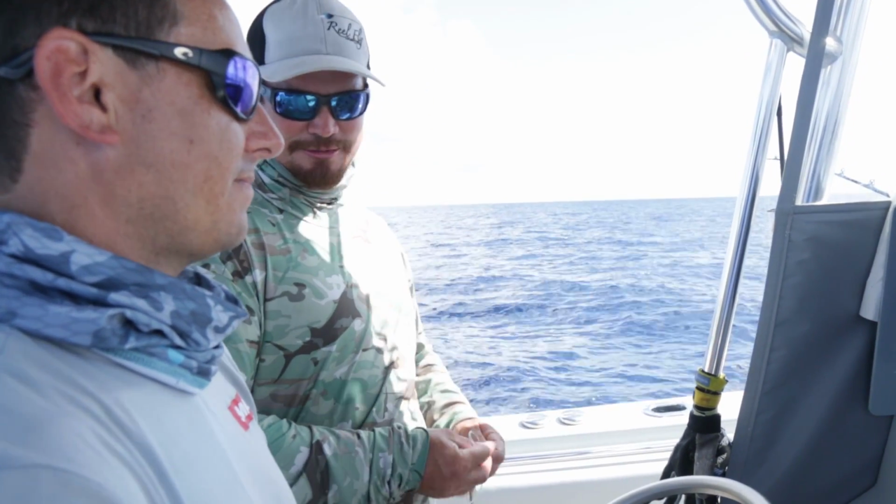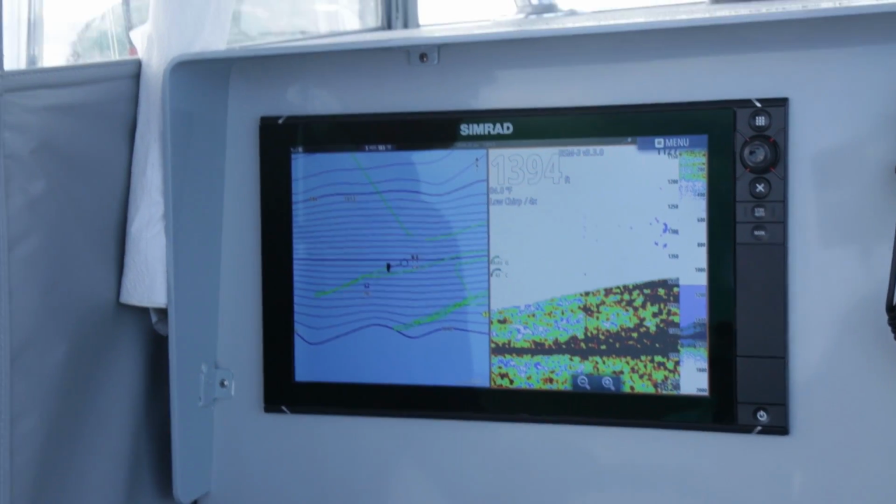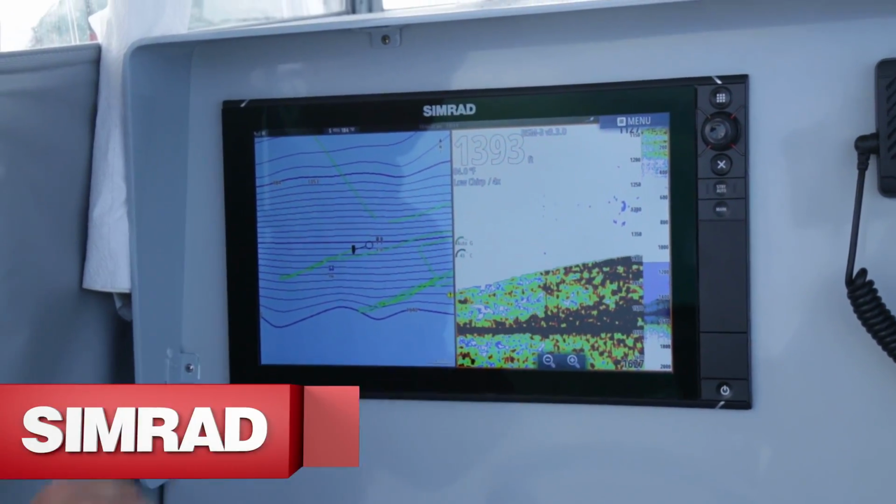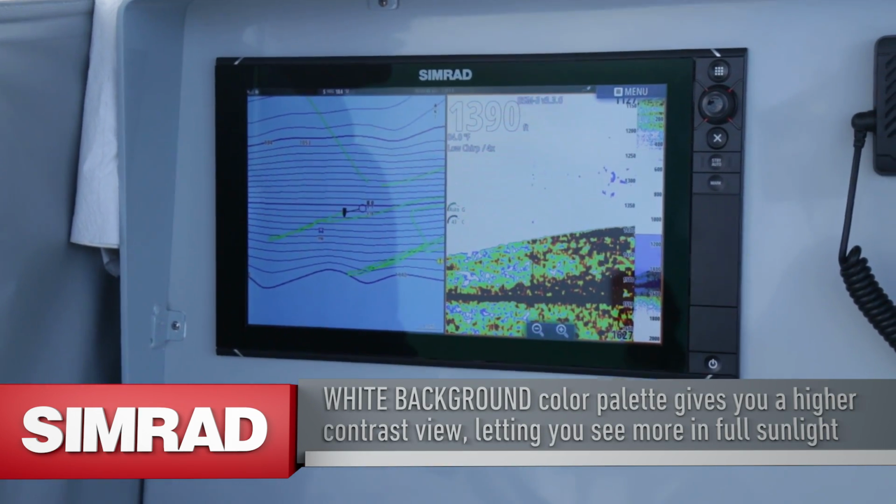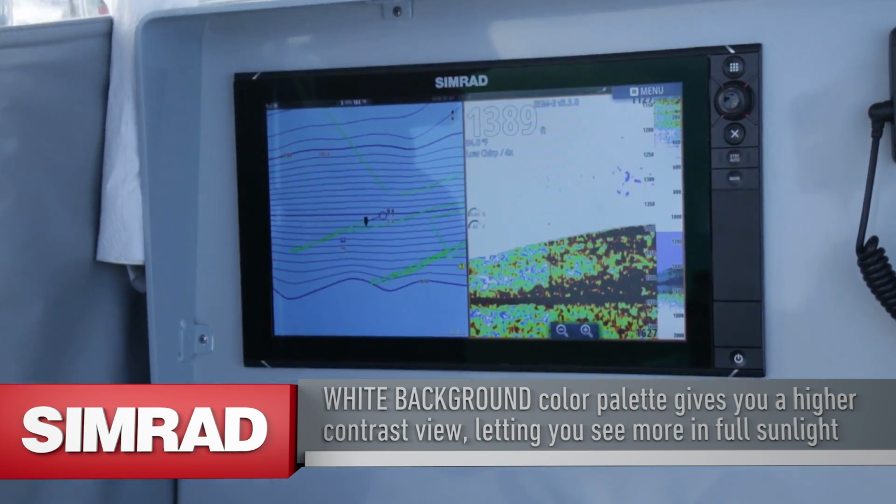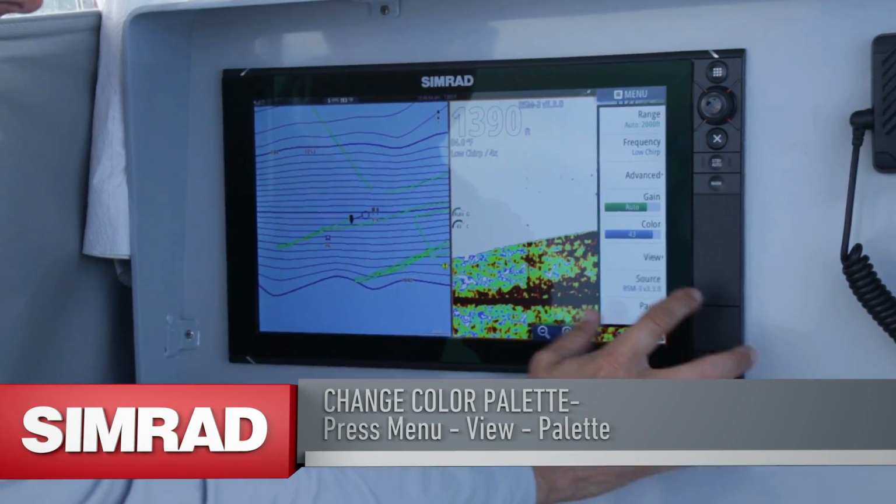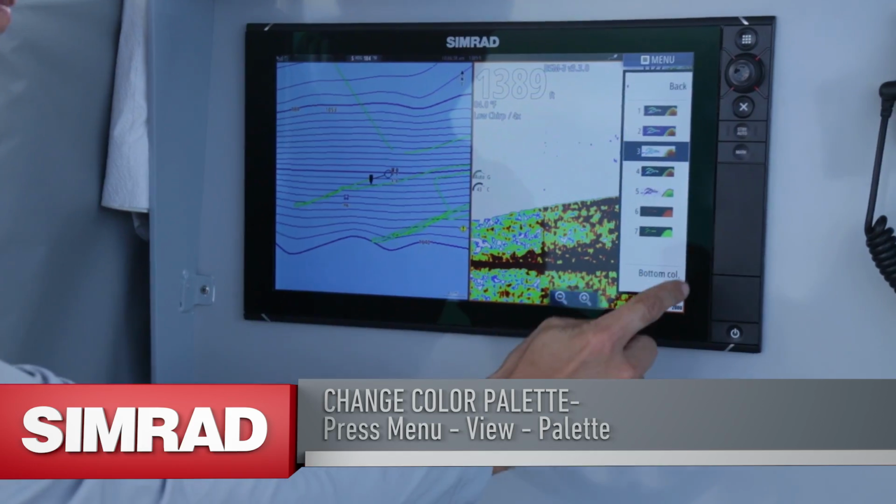This makes it possible. So with NSS, you can choose many different color palettes to suit your preference. On a really bright sunny day, I really like to have the white background. It really makes the targets pop and easy to see. At nighttime, a nice blue background with red targets is nice. But we offer 8 or 9 different color palettes that are really easy to change between. So you can go in and sample them.